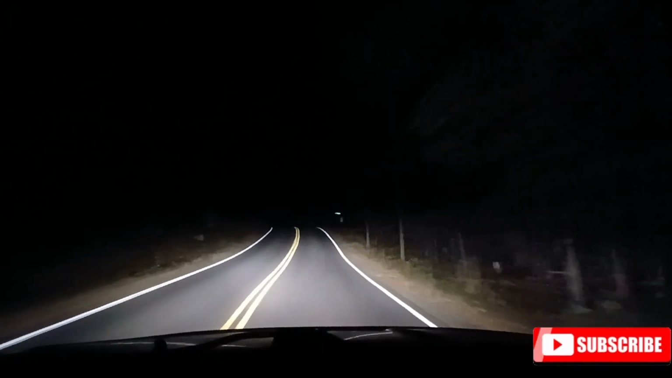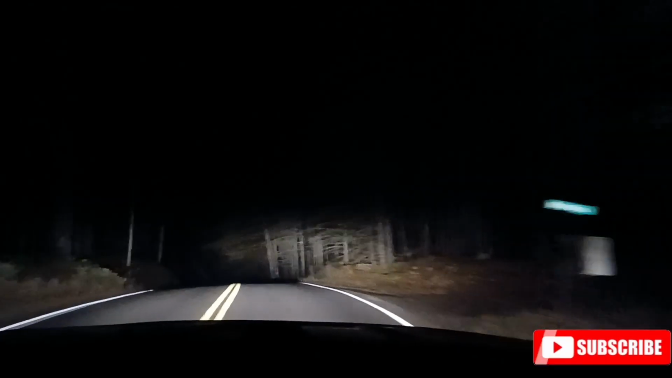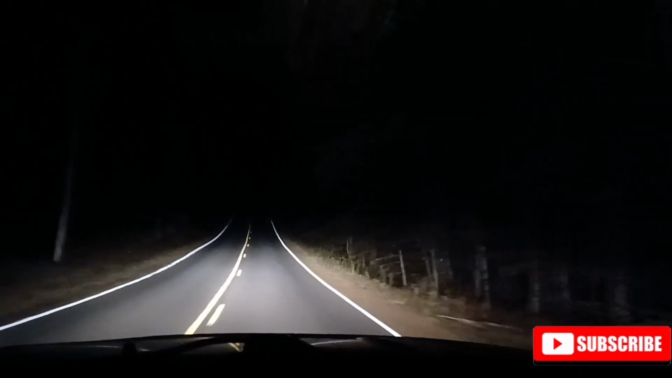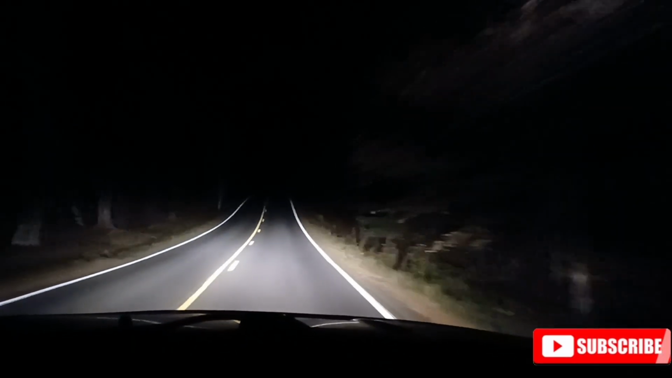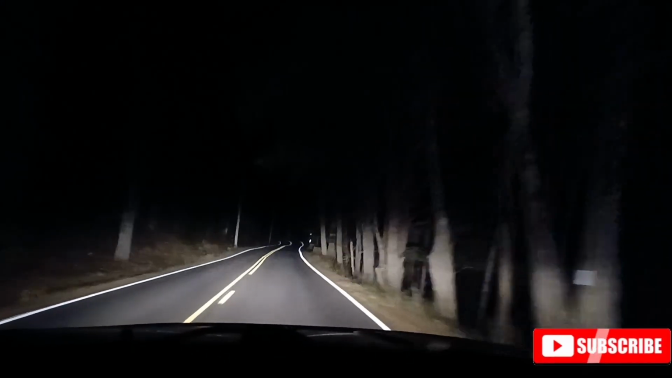Seems like between the cats and the deer, they like to be out this time of night in these areas. And then during the day, it's the wild turkeys. Yep.